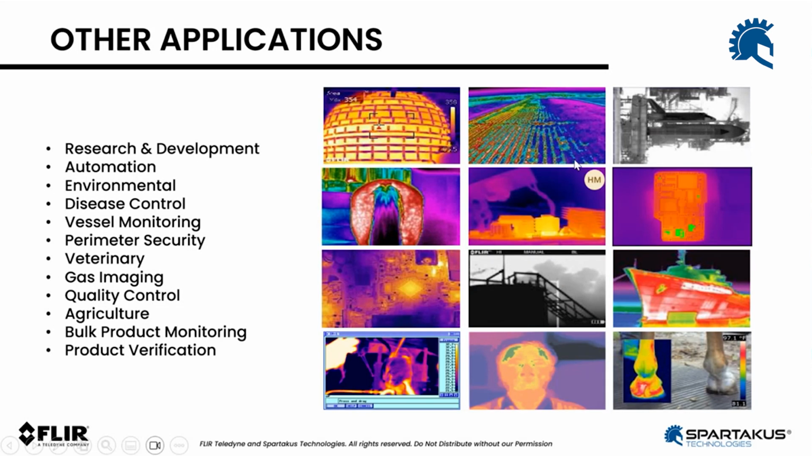And then here you can see many other things where infrared imaging is used: finding pets, finding any kind of problem in agriculture, verifying product, or doing security or perimeter security. Just a lot of different applications where an infrared camera can come in very handy.